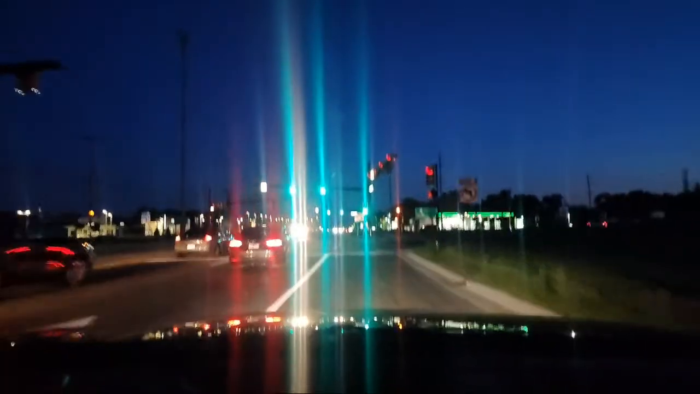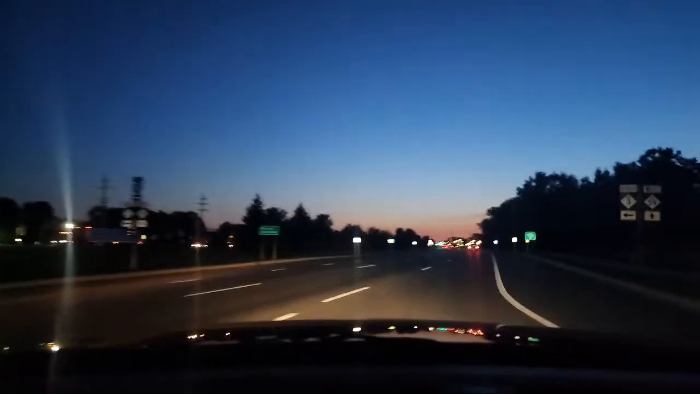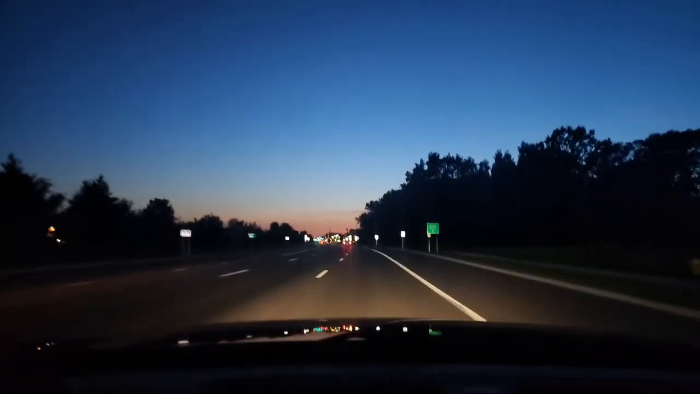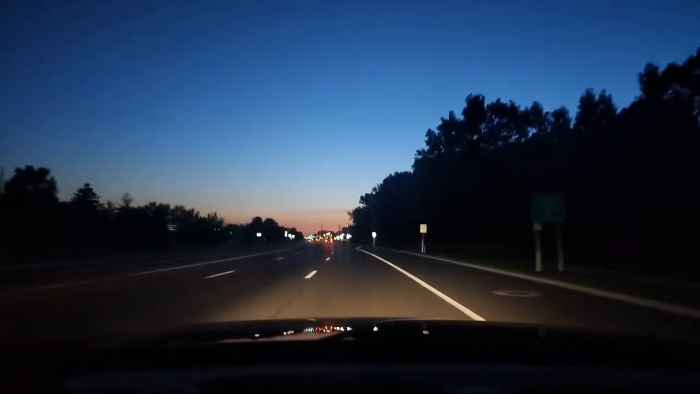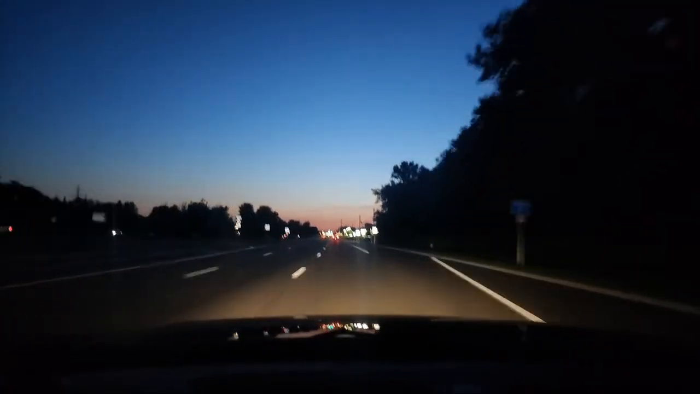And a lot of times roads won't have the pavement markings really clear. So keep your turn short. You see me turning in the nearest lane, and that glare is gone. It's completely gone. So that goes to show you how glare can impact your eyes.